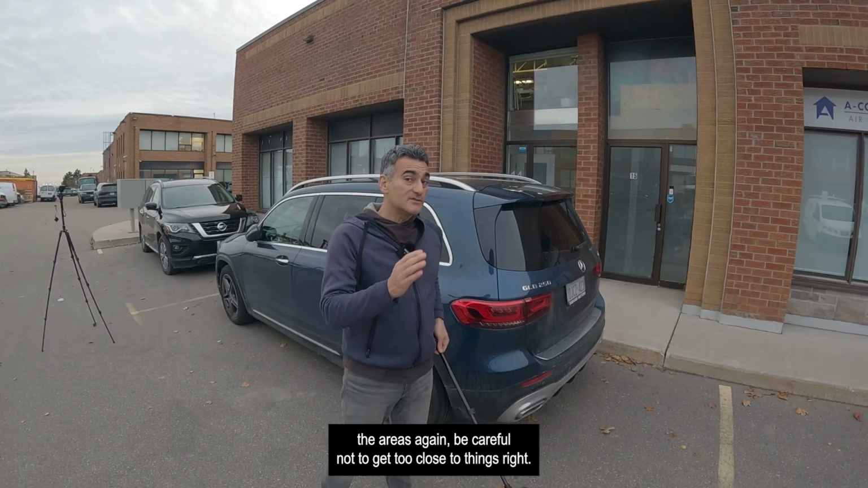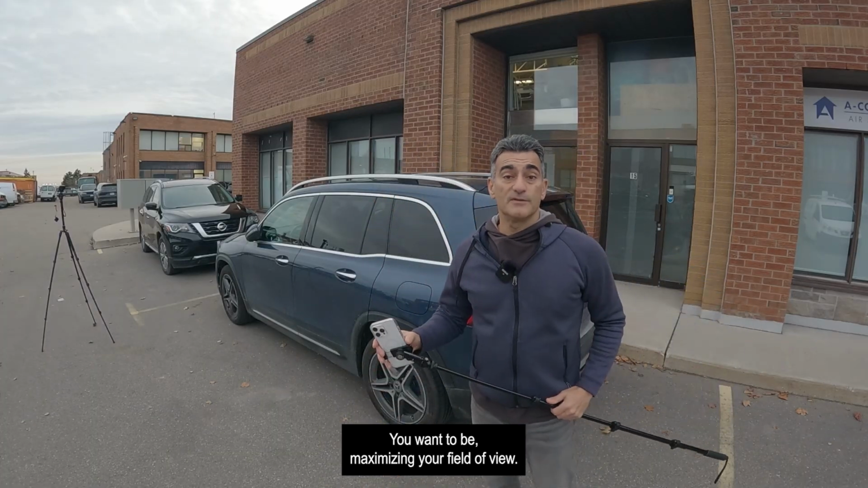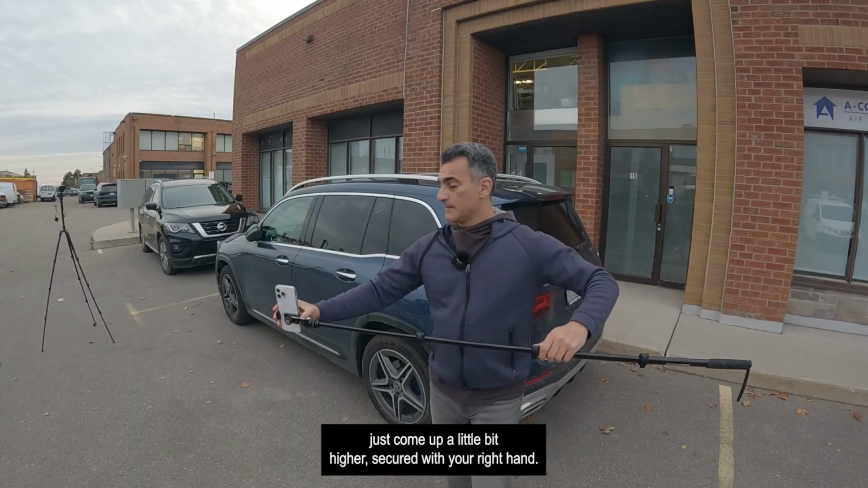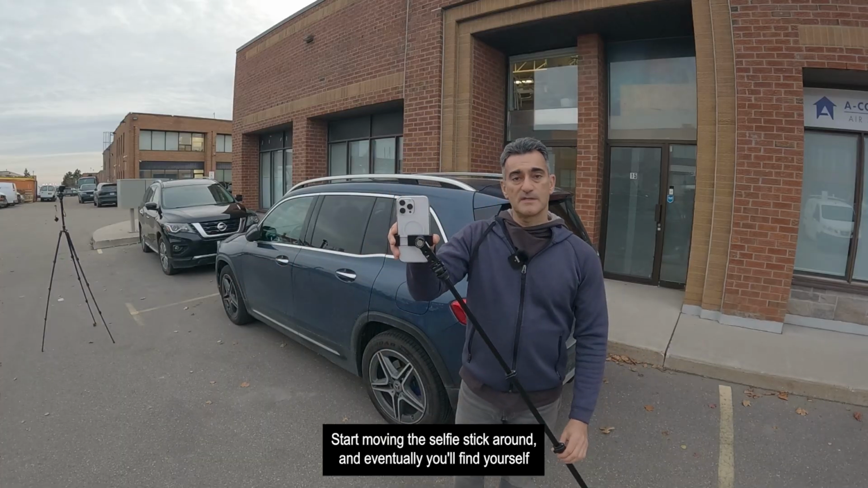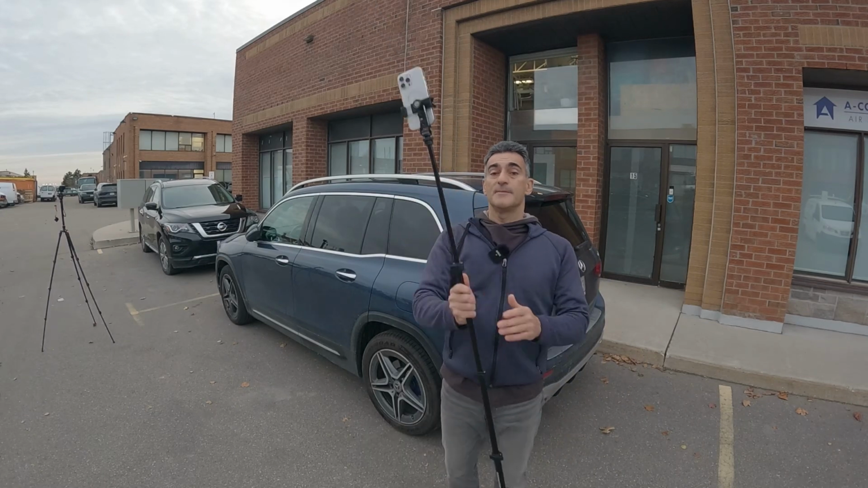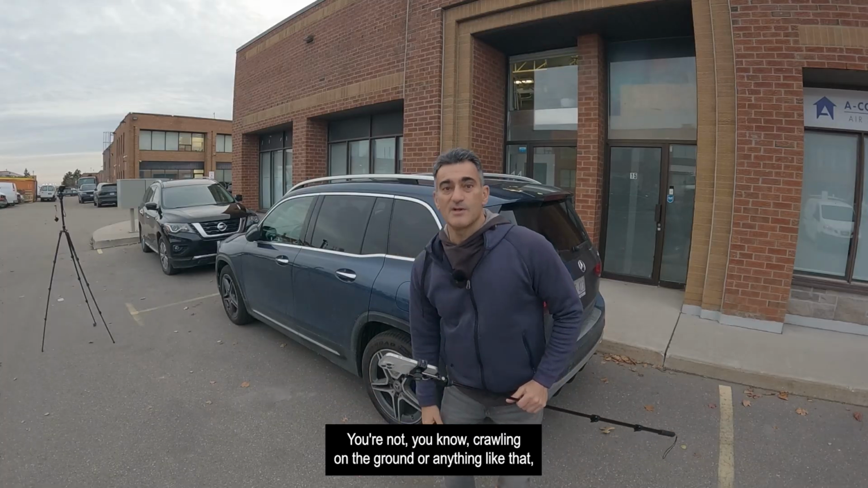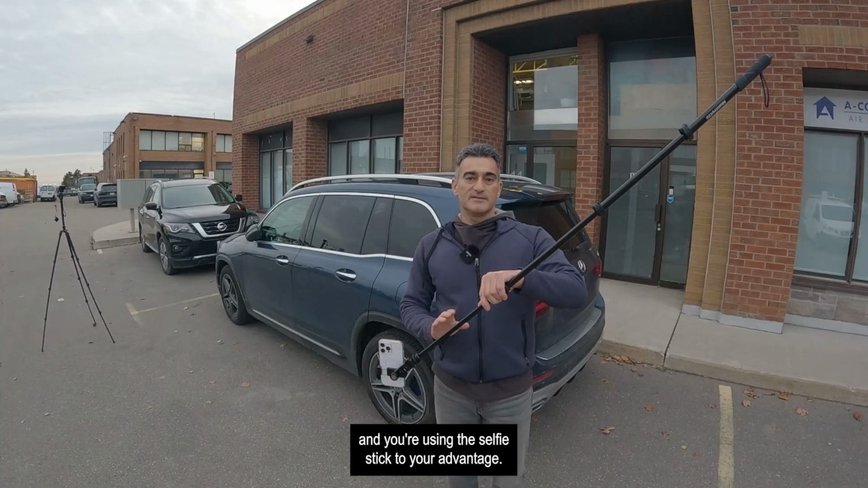Again, be careful not to get too close to things. You want to be maximizing your field of view, so make sure you take a few steps back, and then as you go around, come up a little bit higher, secure it with your right hand, start moving the selfie stick around, and eventually you'll find yourself in an upright position, and you'll be able to scan up high. Doing it this way means you're not crouching over, you're not crawling on the ground or anything like that, and you're using the selfie stick to your advantage.